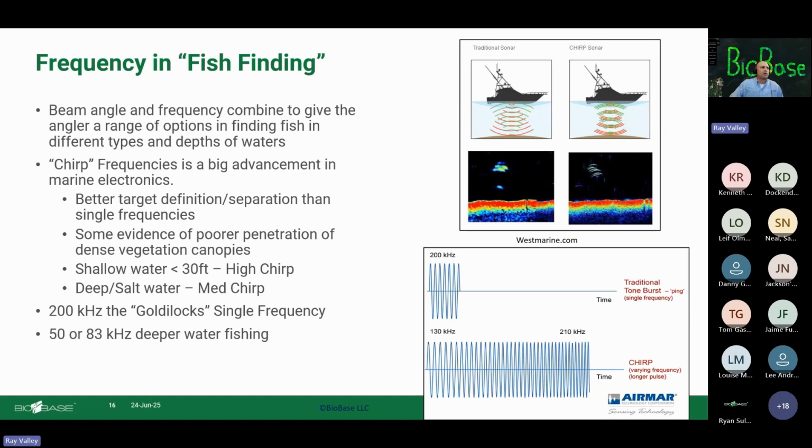So generally what we have found is that 200 kilohertz is the Goldilocks single frequency, at least until we really learn more. If you have to choose one frequency, I'd probably still go with 200 kilohertz, unless you're working in deeper waters, deeper than 30 feet, then maybe 50 or 83 kilohertz or medium chirp. Still a lot of experimenting that needs to be done there.